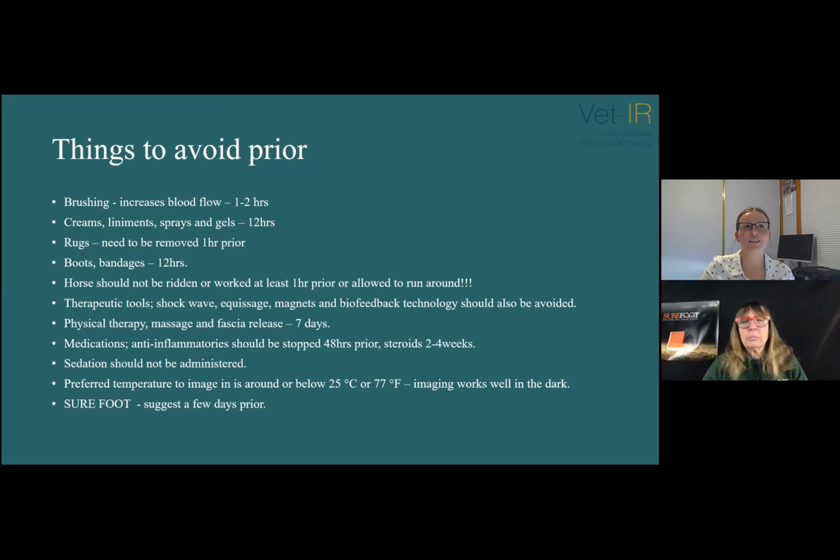One of my colleagues went to image a horse a while ago, and the report came back, and then the owner fessed up that she didn't take the magnetic bands off the horse. She only took them off like 10 minutes before the technician came. So that was a bit of a drama, because obviously then it wasn't an accurate reading. Right. So it's important to be able to note these things. Yep.